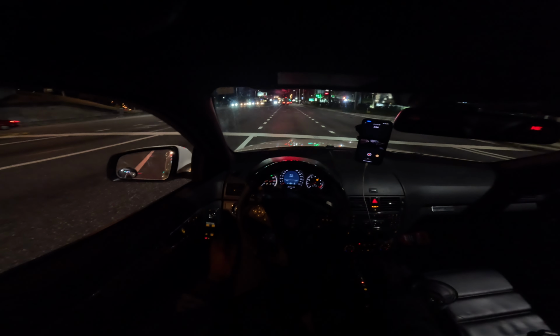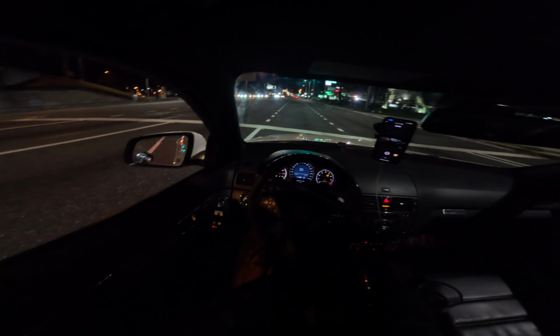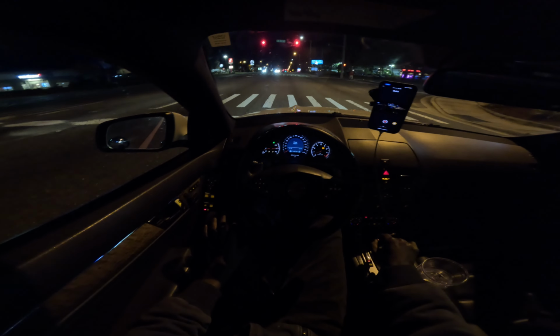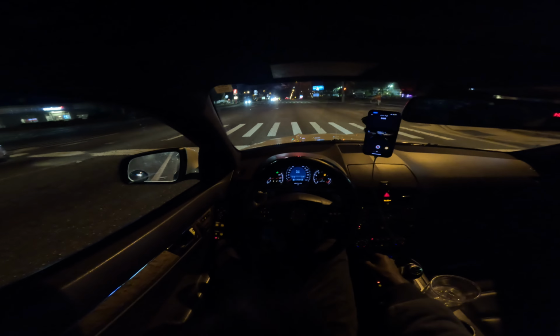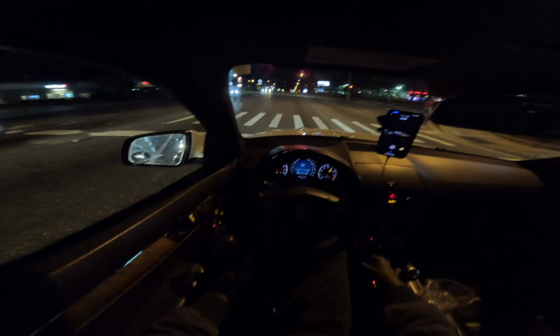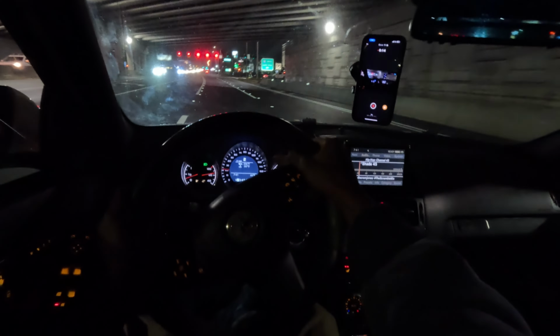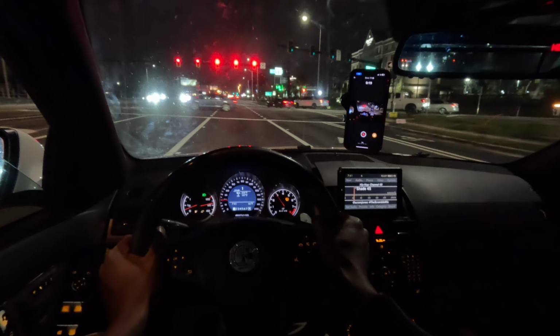Now we must rev. Green light, come on. This is all I do with this car, really. I just take it out, make some noise, enjoy the sound, go back home. It's just a really loud toy at the end of the day. It's so loud, it's vibrating the sunshade.